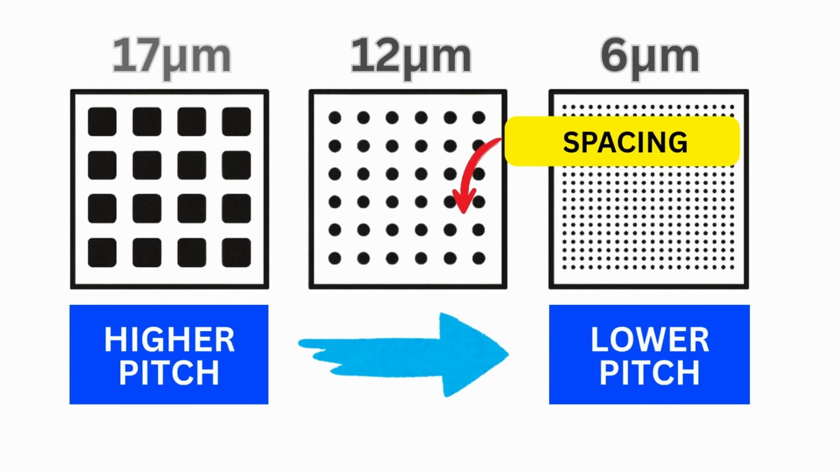Just remember that 12's a great number. It's the age you realise that boobies were cool, and it's a solid pixel pitch for modern thermal cameras.